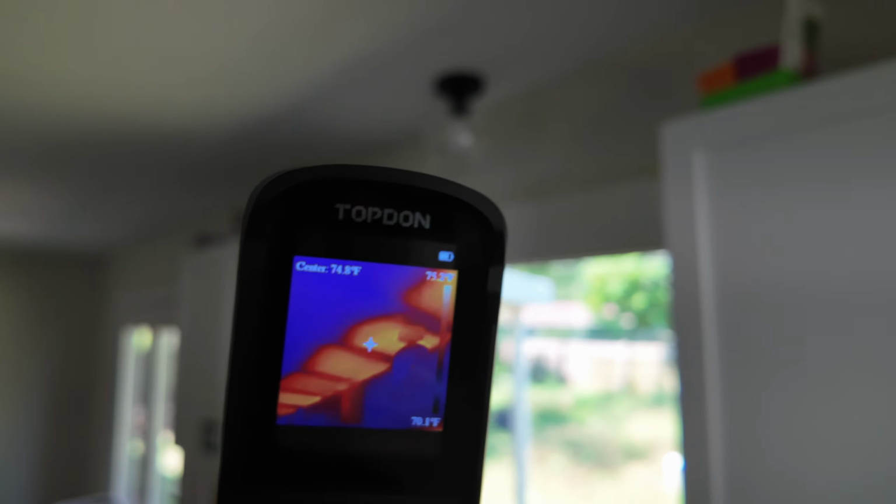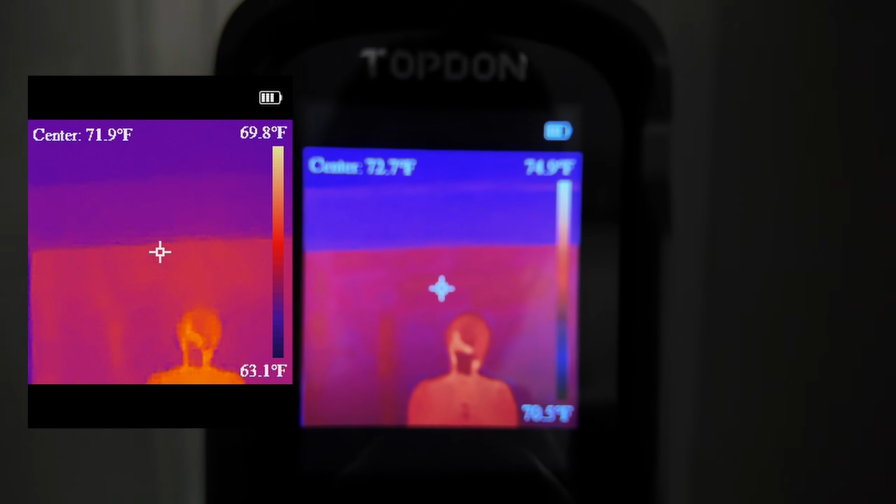Okay. So the other thing is that infrared light reflects off of glass still. And I'm trying to get this thing in focus. Hang on. So you can see me. Hello, here I am. And this is just looking at some glass. But yeah, I just took a picture accidentally. It reflects off of just windows. So that's interesting. Let's look at my feet.